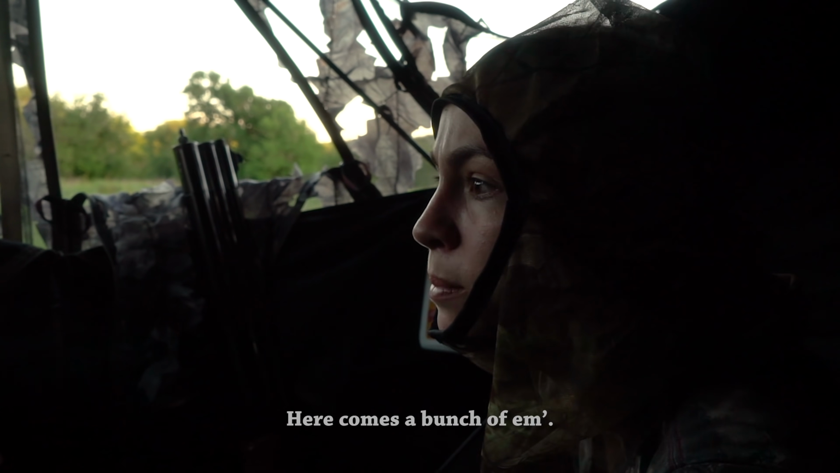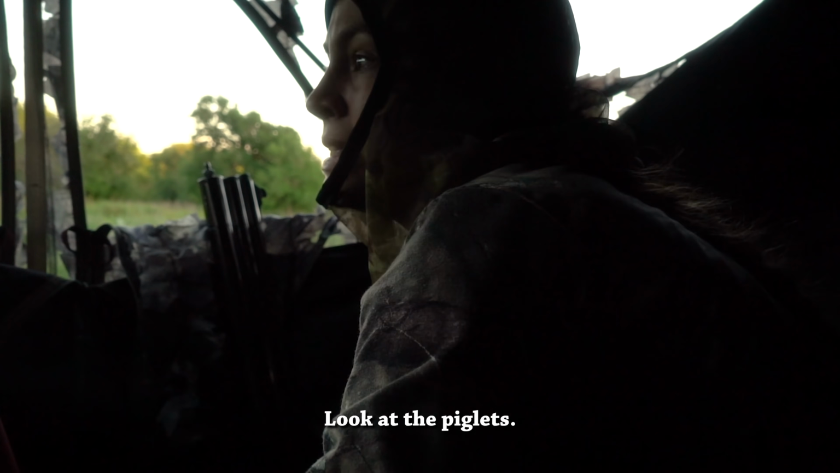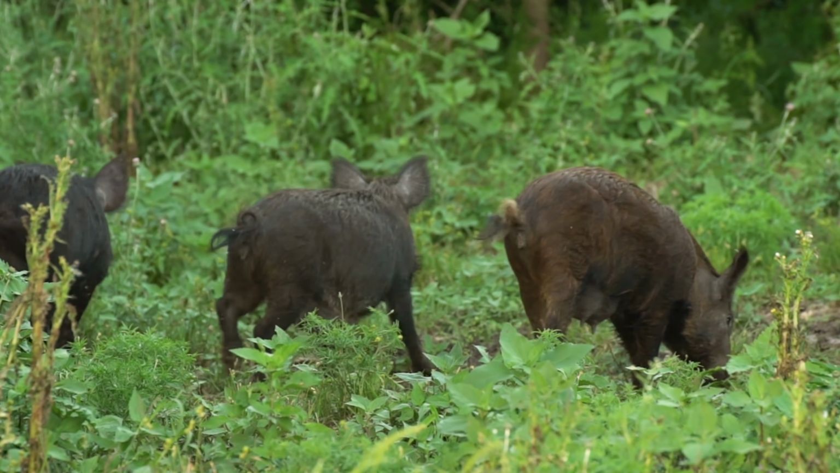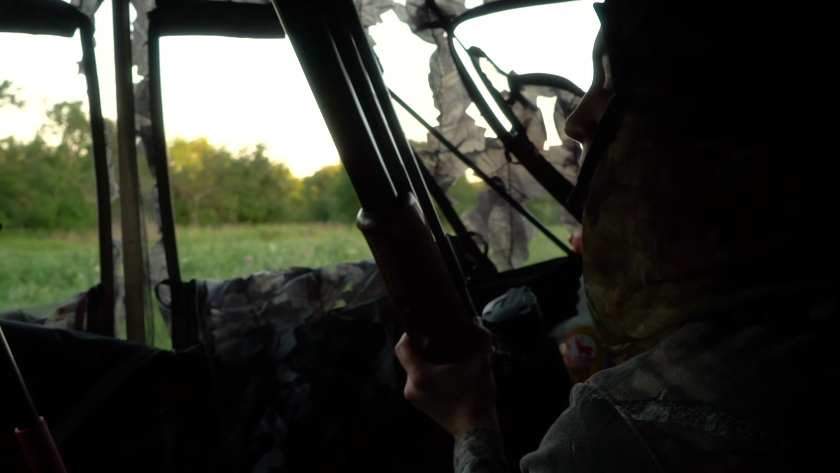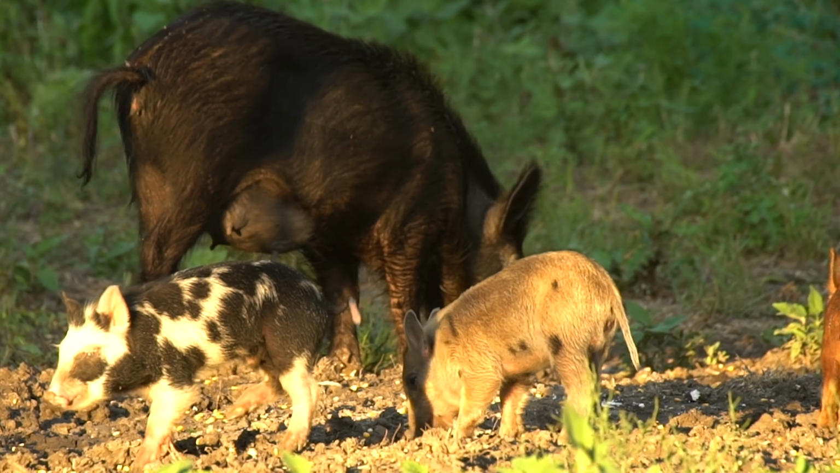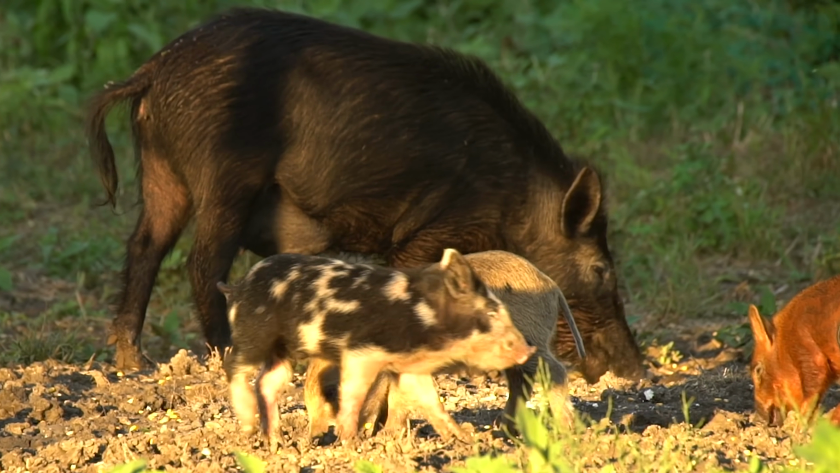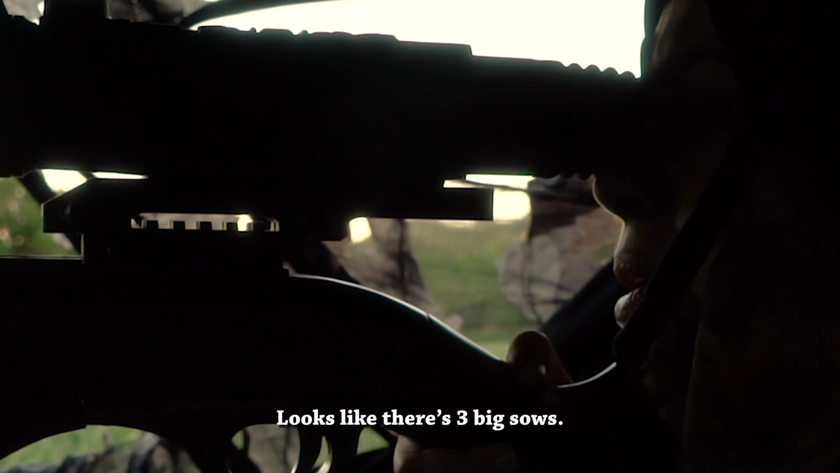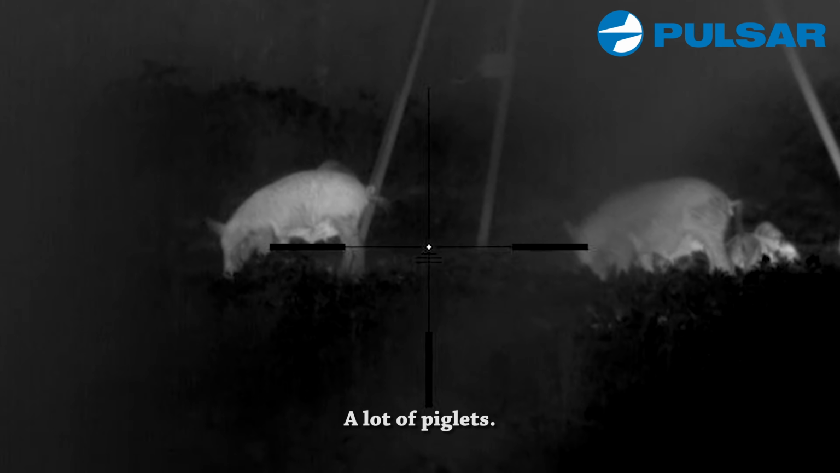Here comes a bunch of them. Look at all the piglets. They're all running around. There's a whole bunch of them. Look at all the colors on them. Looks like there's 3 big sows. A lot of piglets.